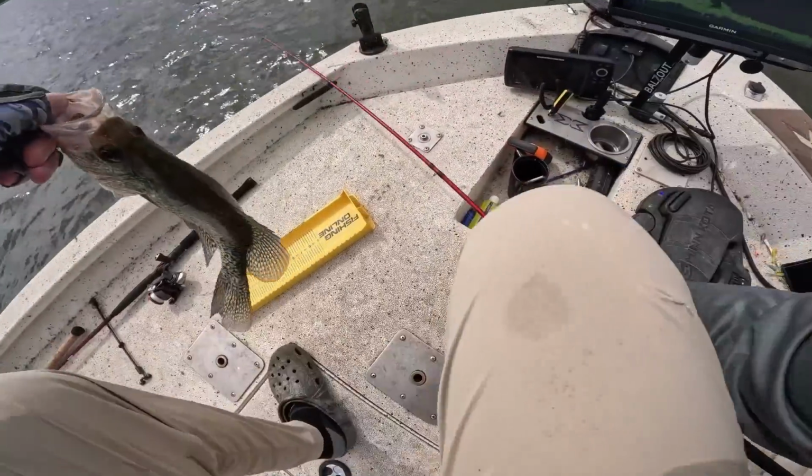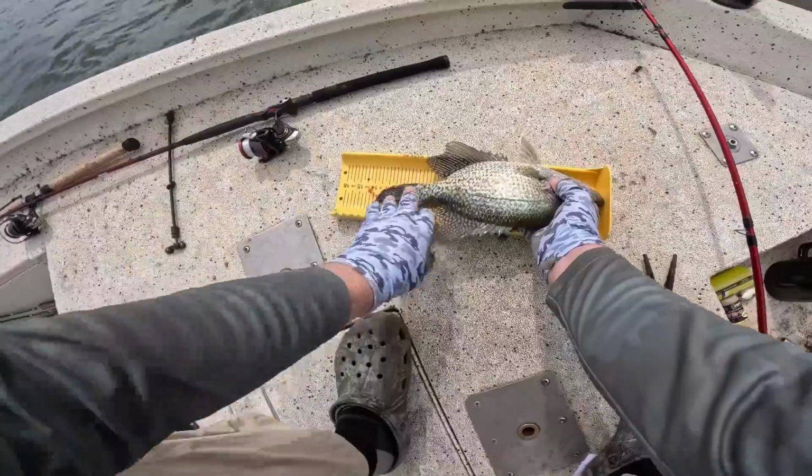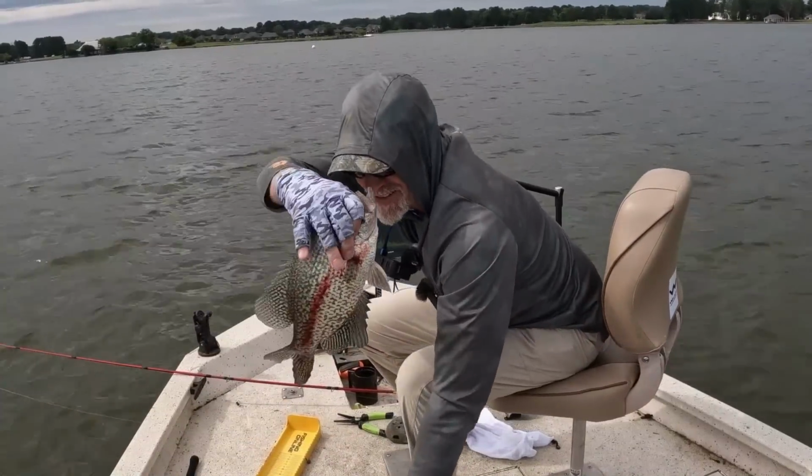That dude. Dude's got 13 and a half inch black crappie. Look at that monster.